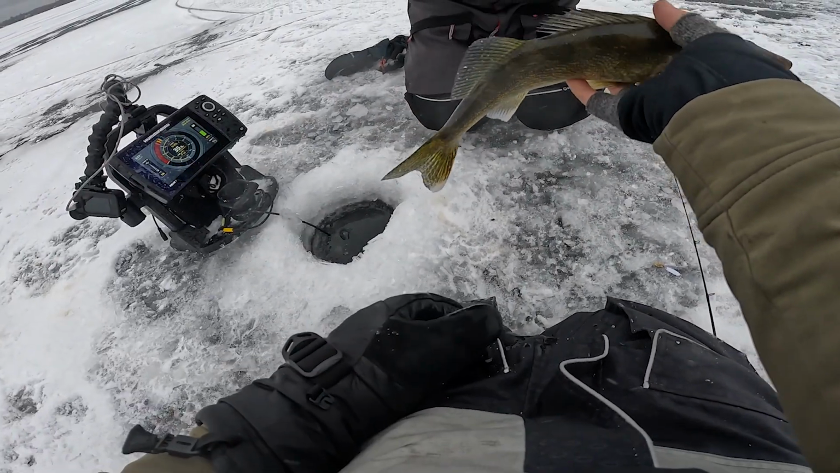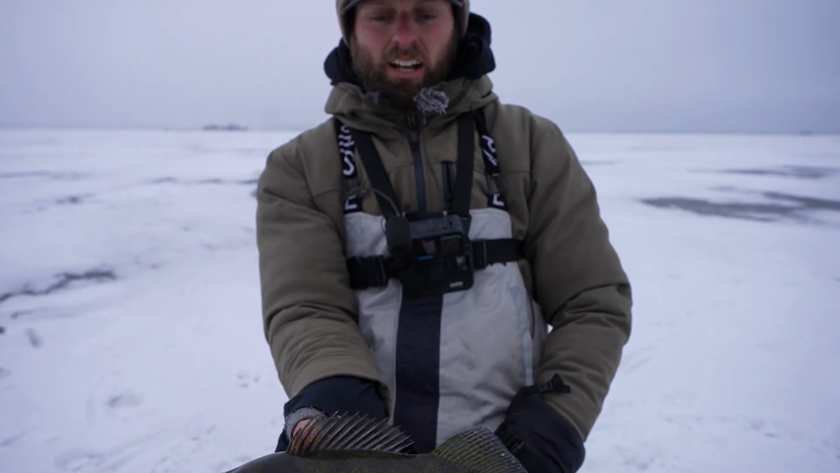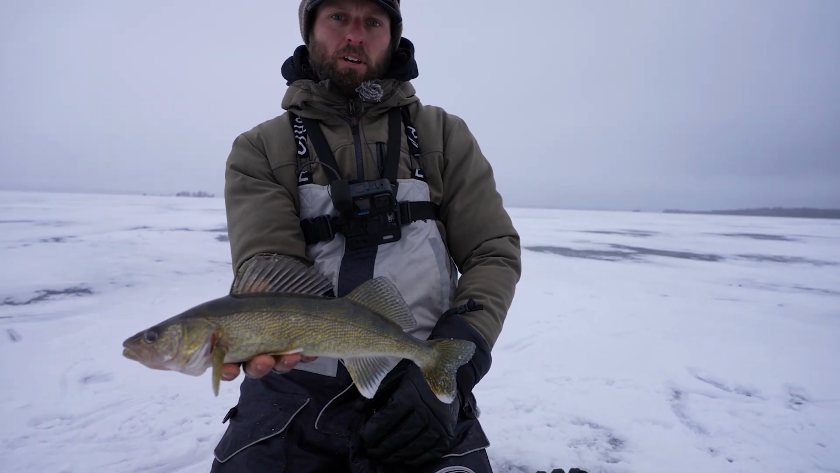Nothing big, but like we said, we wanted to come out to a new body of water and try to break it down. It's always a struggle. It's always challenging to do this, obviously, right? It's not like we got a million waypoints from the summer out here.